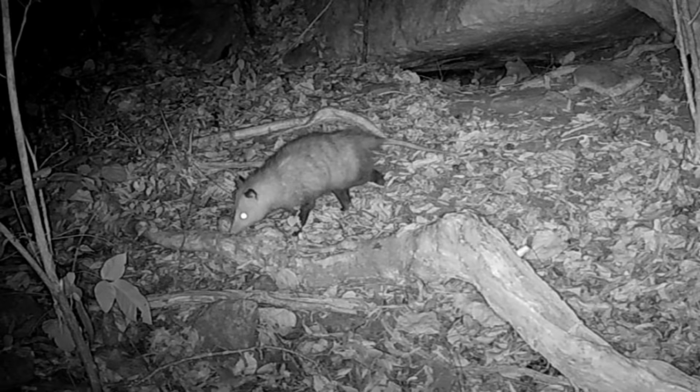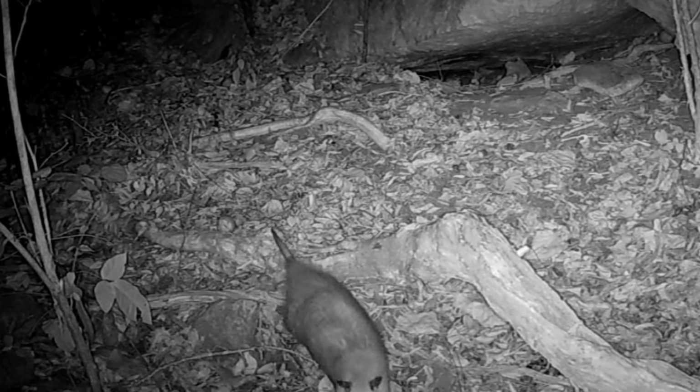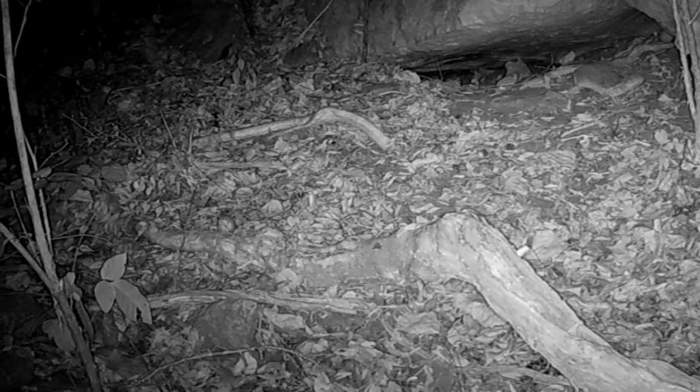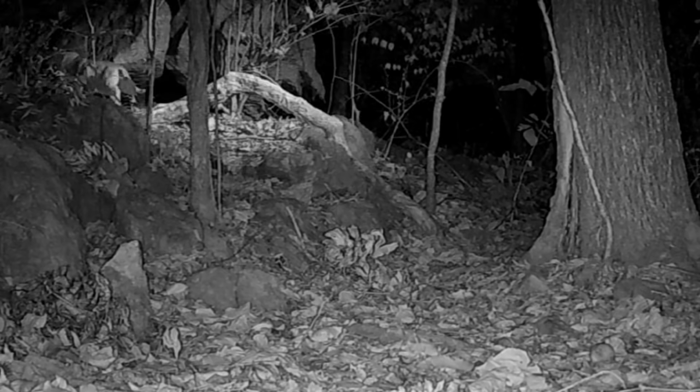That looks like old Chubby out moving around. And that looks like old Yeller coming up to the hotel. Turned the other camera on. But he wasn't on the other camera. The old coon there, moving through.